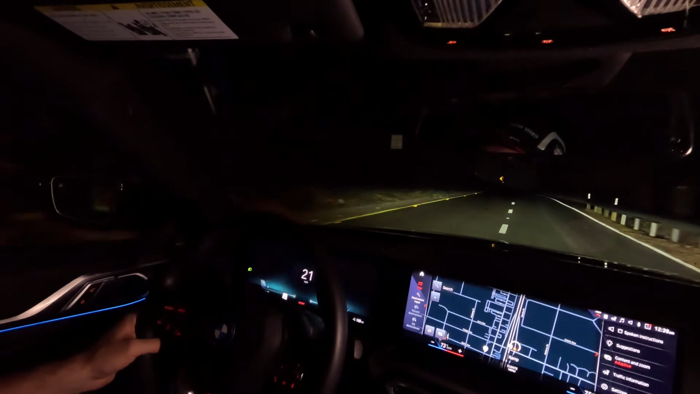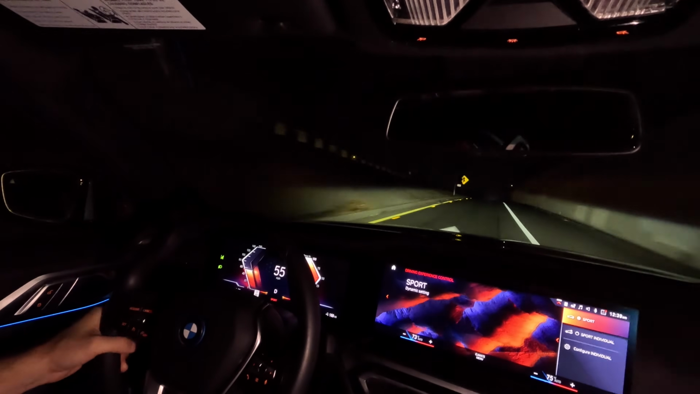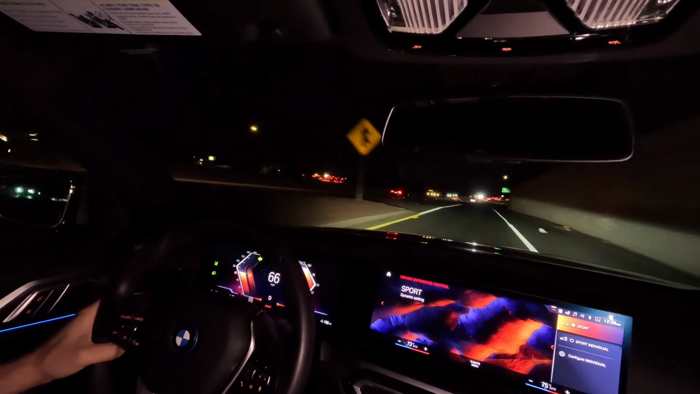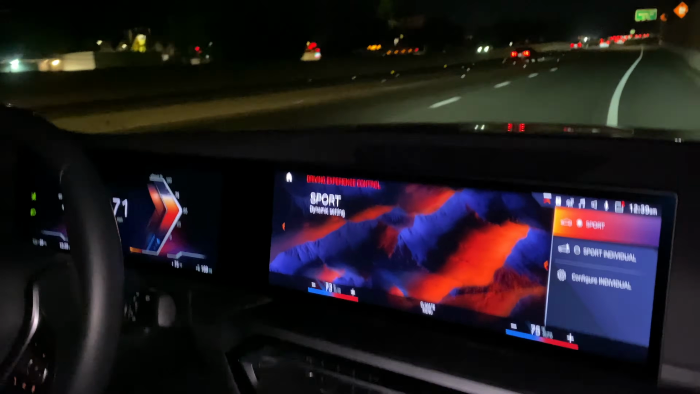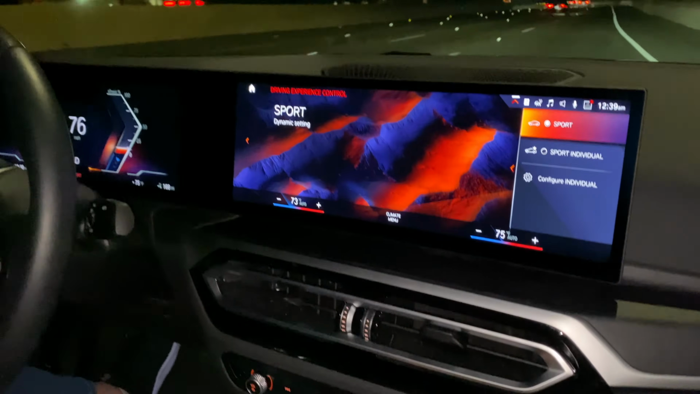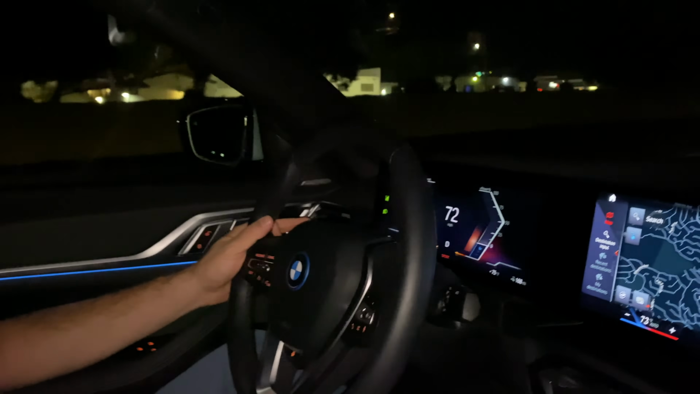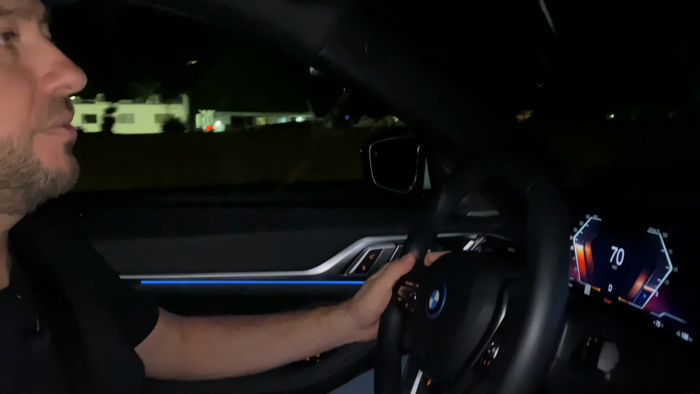All right, now I'm going to merge onto the highway. I'm going to put the car in sport mode. Listen to the sound. Now this is the cool thing about the BMW i4 eDrive35. So overall, there is not really that much going on in terms of a night drive.